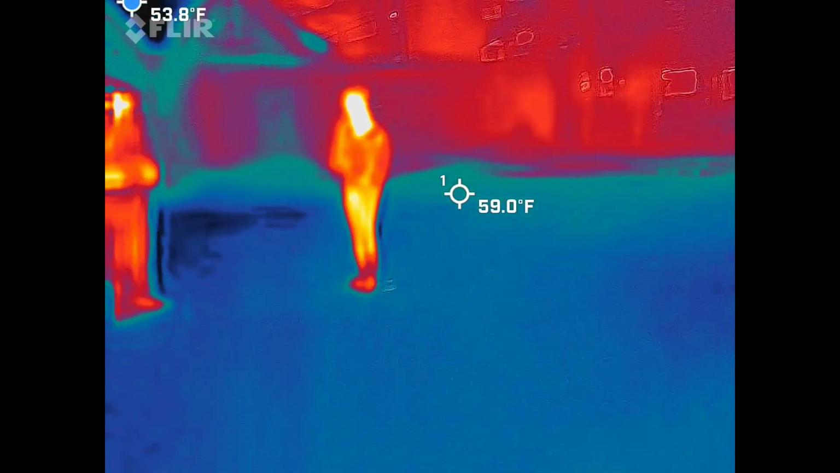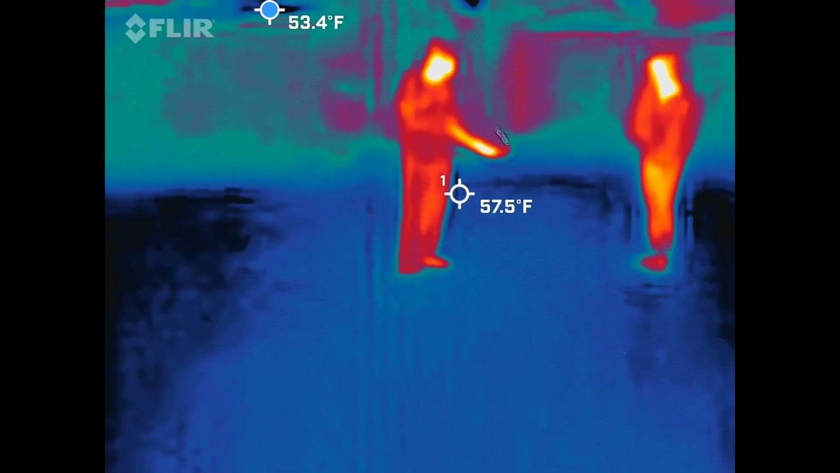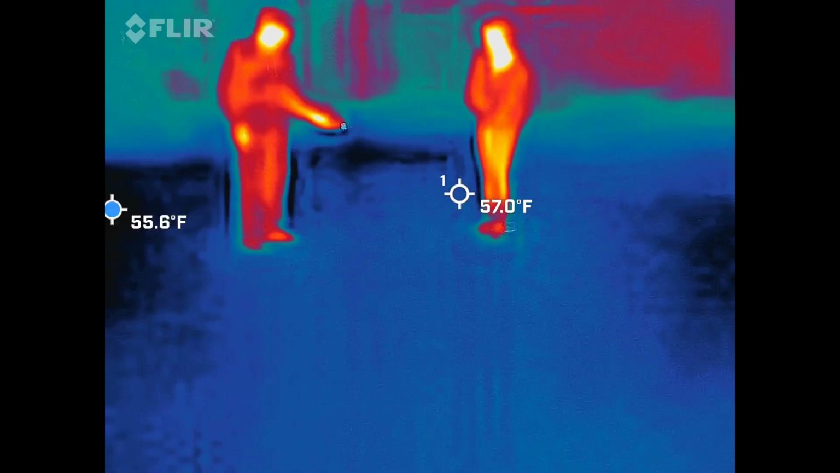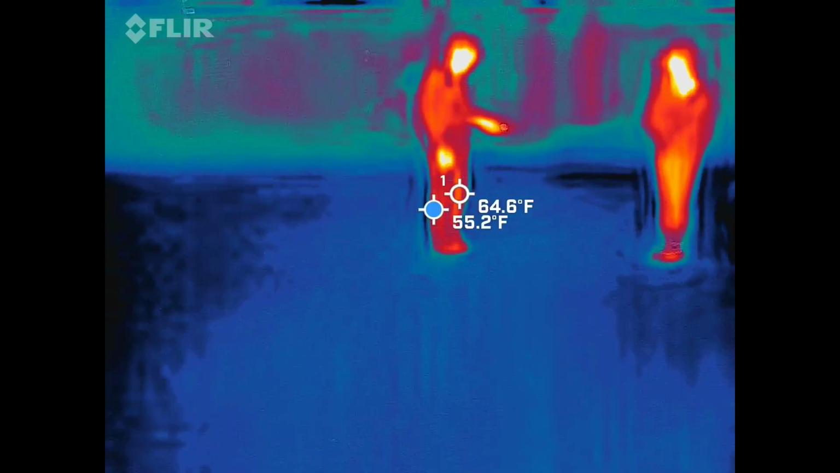My thermometer says it's 64. Just tell me where I need to put this. It's basically going in between y'all, almost like a figure eight, it seems like, from what I can tell. This has a thermometer on it. Oh, okay.